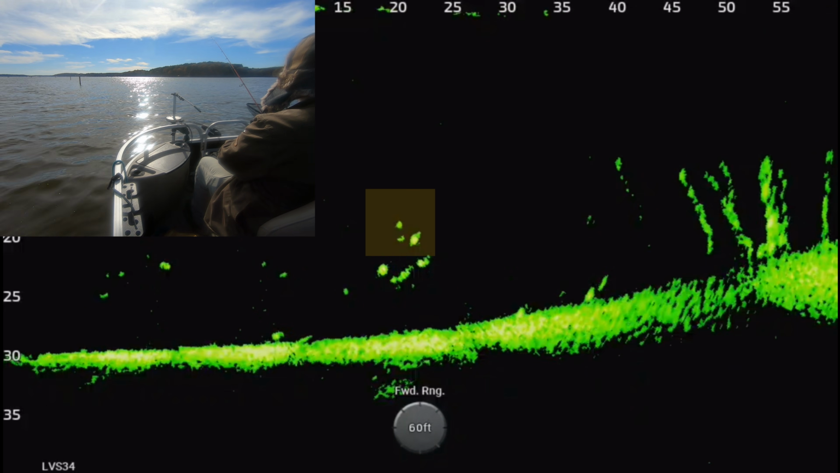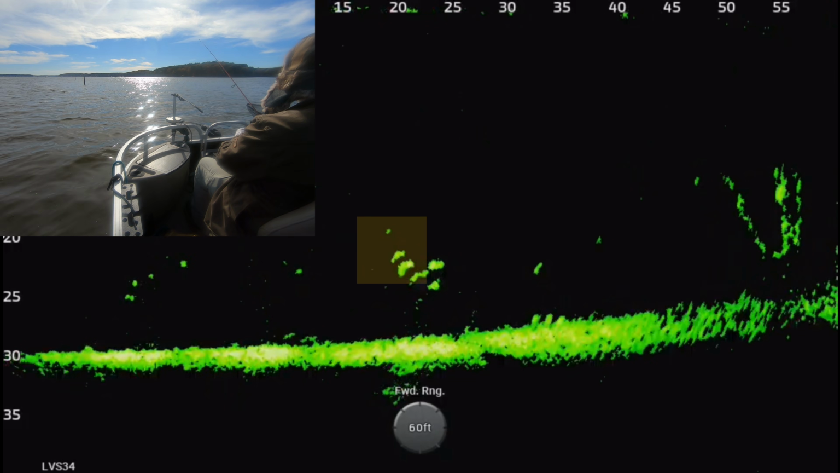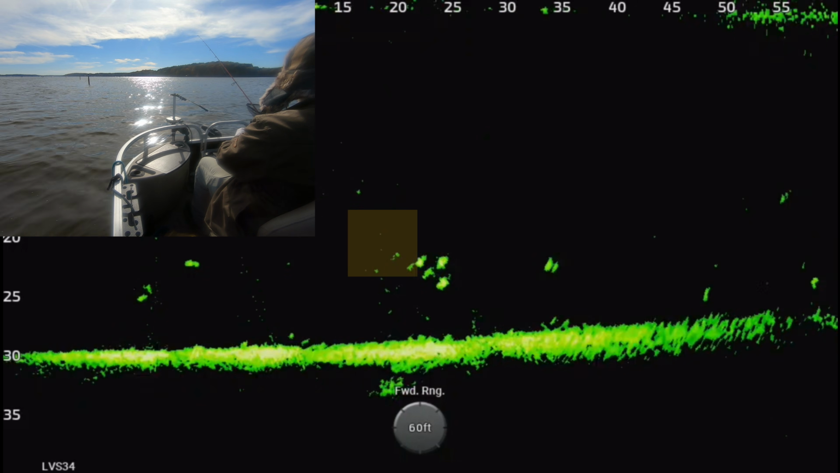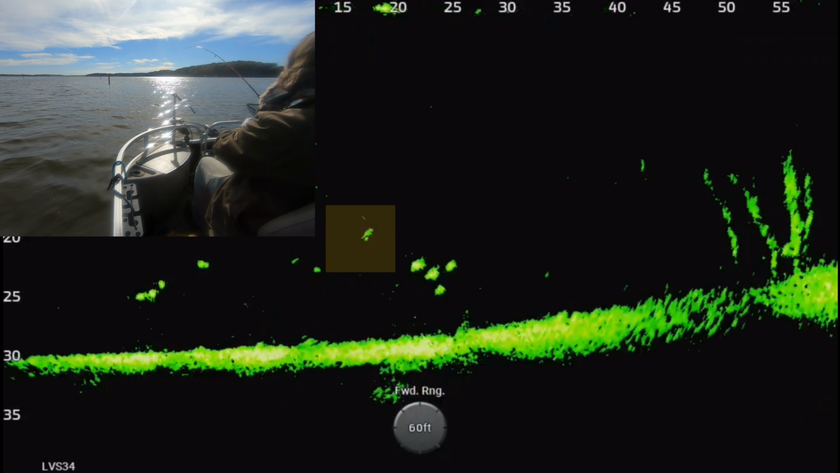You can see it coming over this little school of crappie right here. Oh, and I went under that one. I didn't think he saw it, but he did. He dove after it, so I came back up real quick to try and let him stay on it, and he did. And there he was.